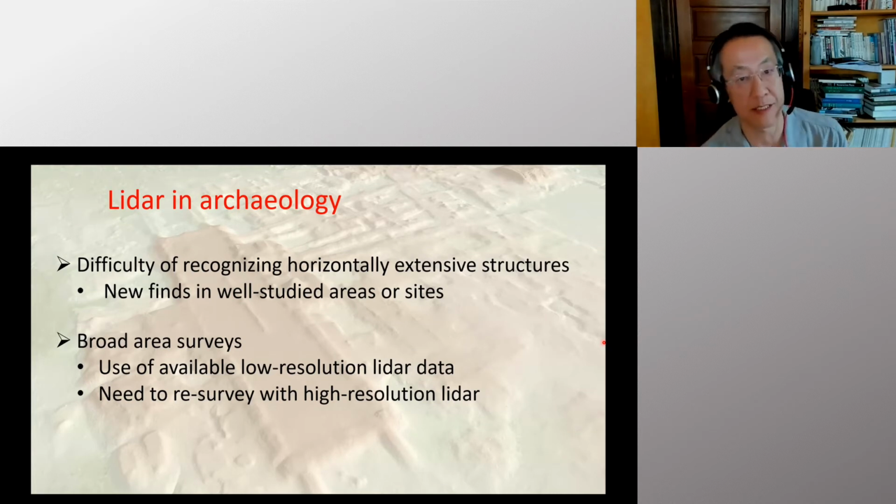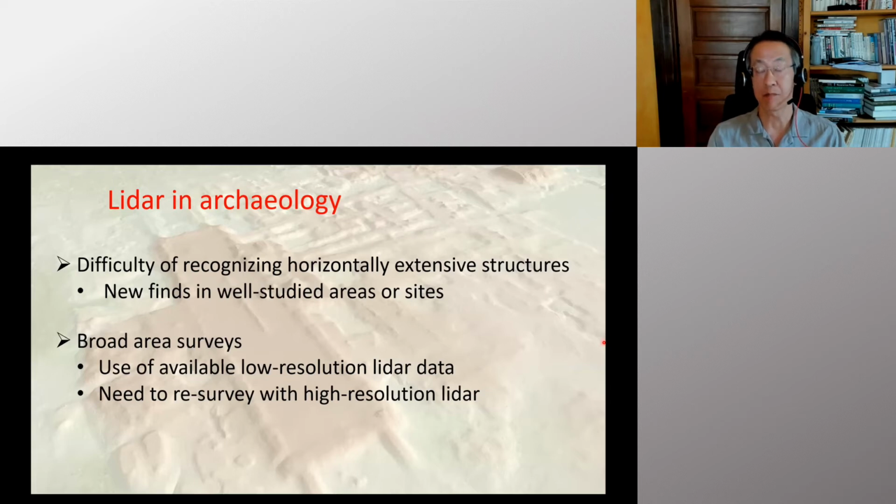Those things come out very nicely, even in low resolution LiDAR, and that really transforms our understanding of past landscapes. This means that even in a very well-studied or heavily populated area in modern days, you may get very important findings through the use of LiDAR, even using low resolution LiDAR.